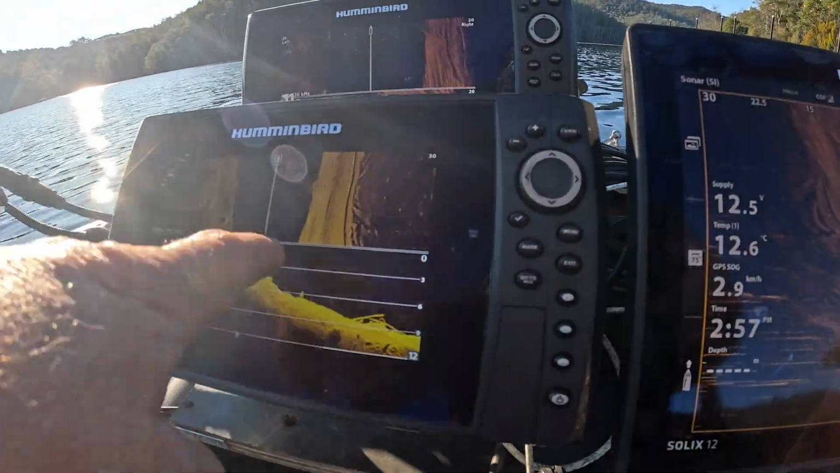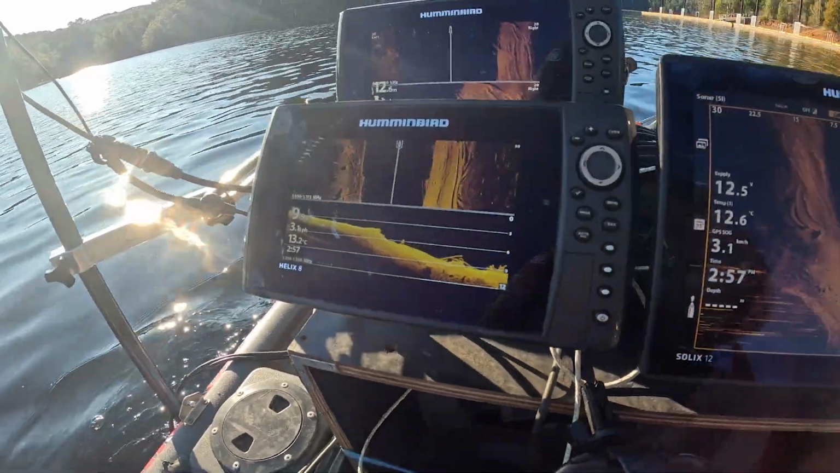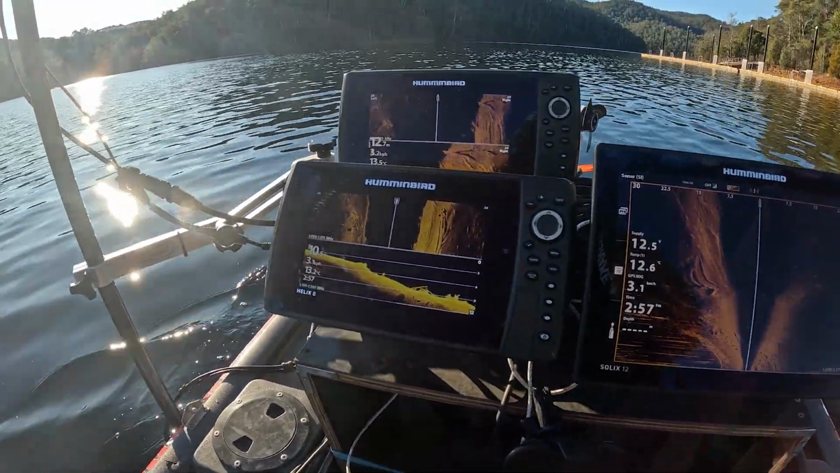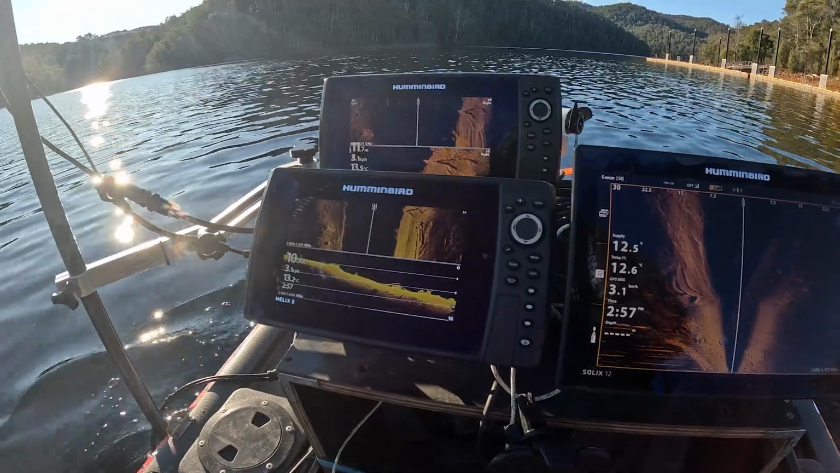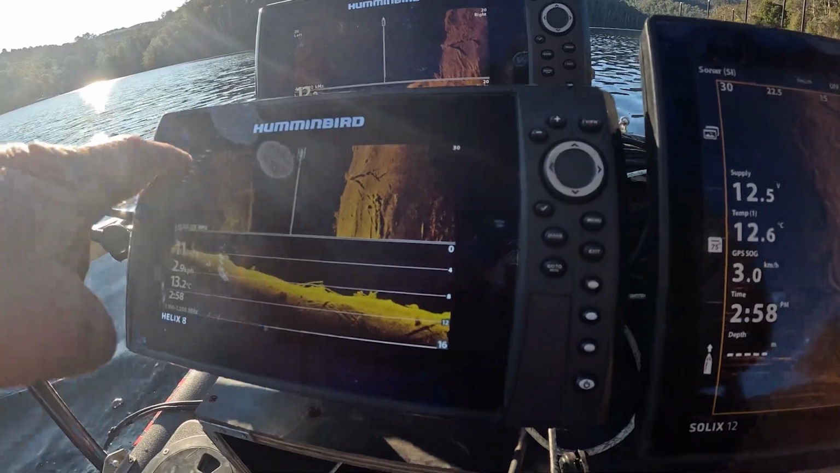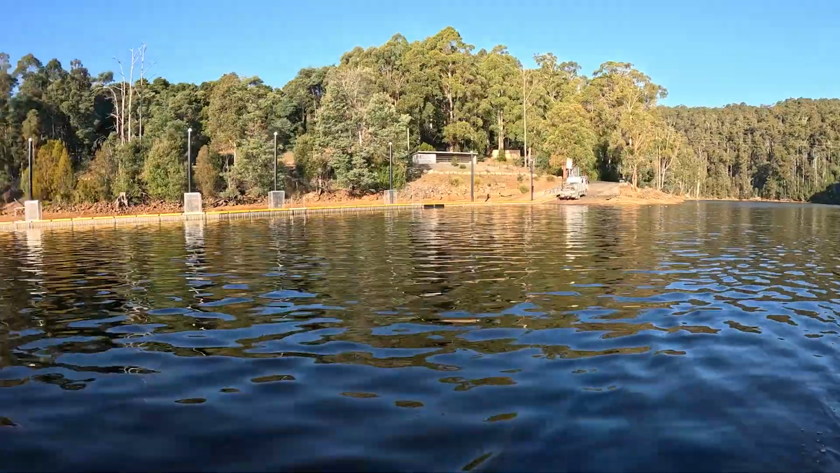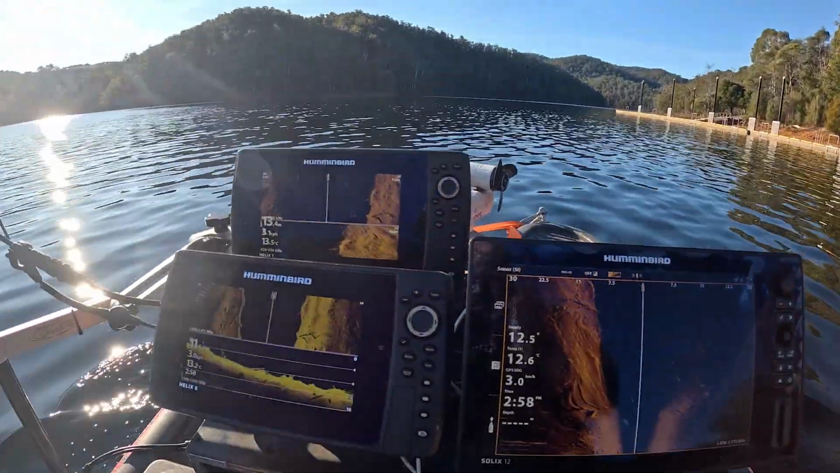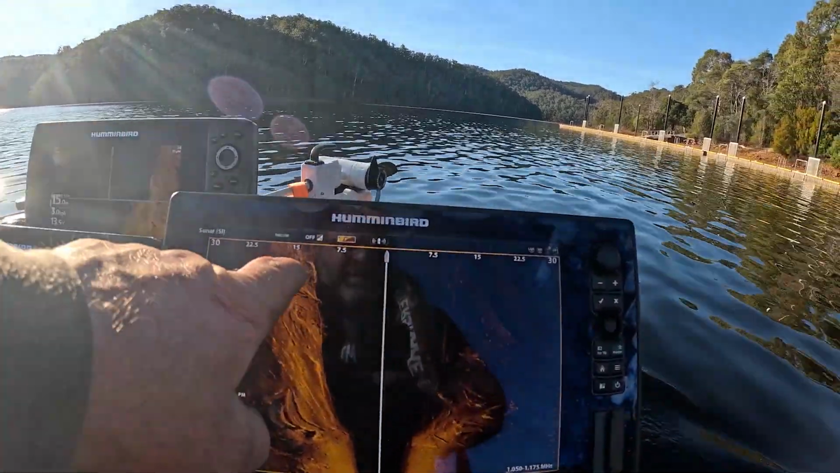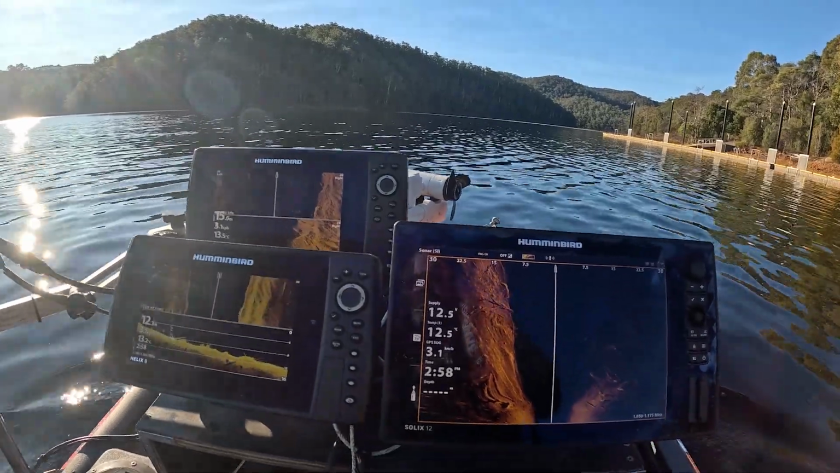So you can see plenty of logs. Make sure there's nothing hiding underneath one of those logs. It has been in there for a long time. Lots of debris going parallel with the dock. Clearly see trees and stuff. Sitting at 12 meters here, so decent depth.